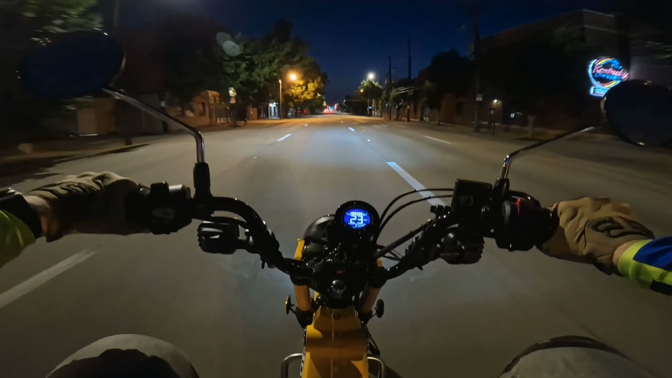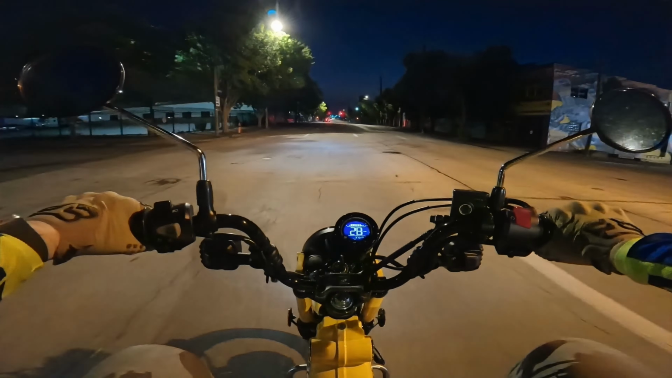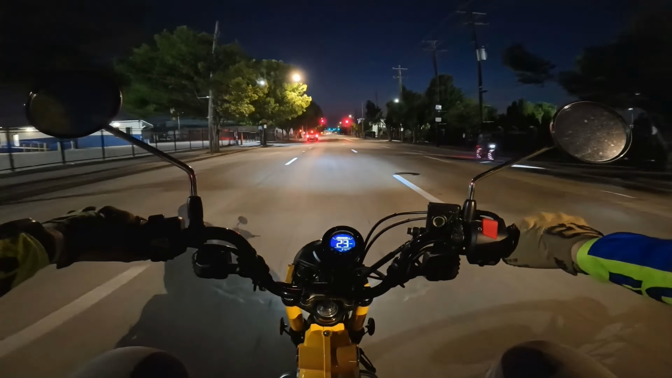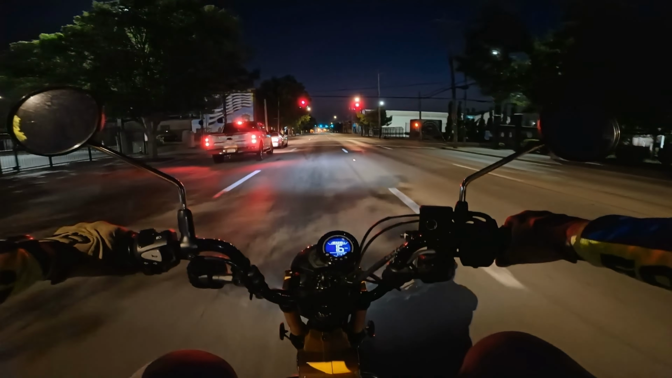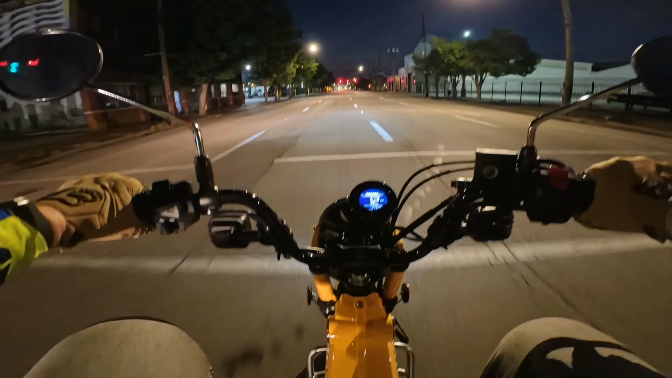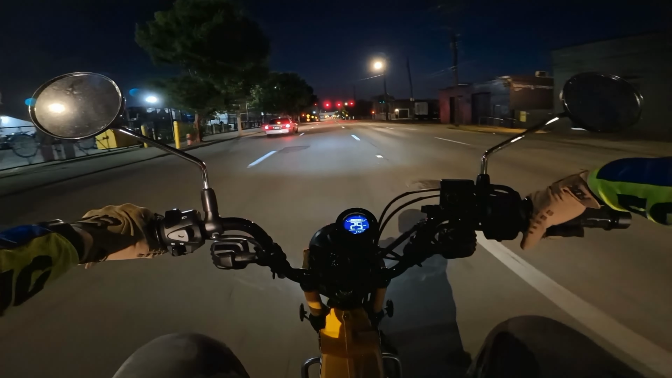Because this bike cannot go on the expressway. Or, at least I would highly recommend against doing that. Just a bunch of red lights here.